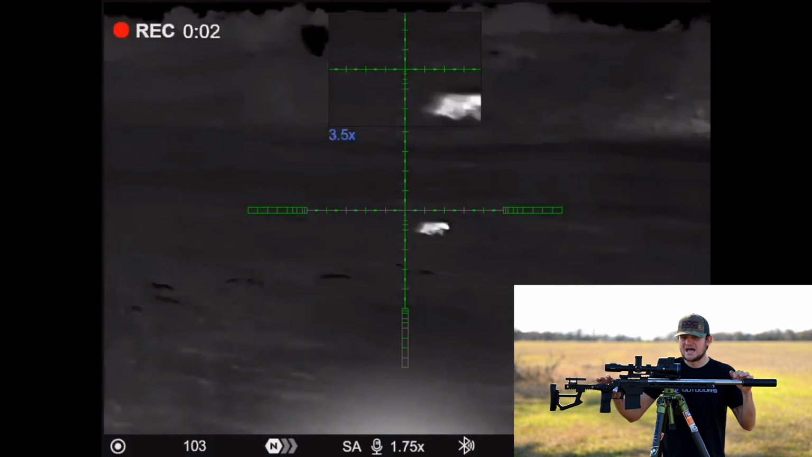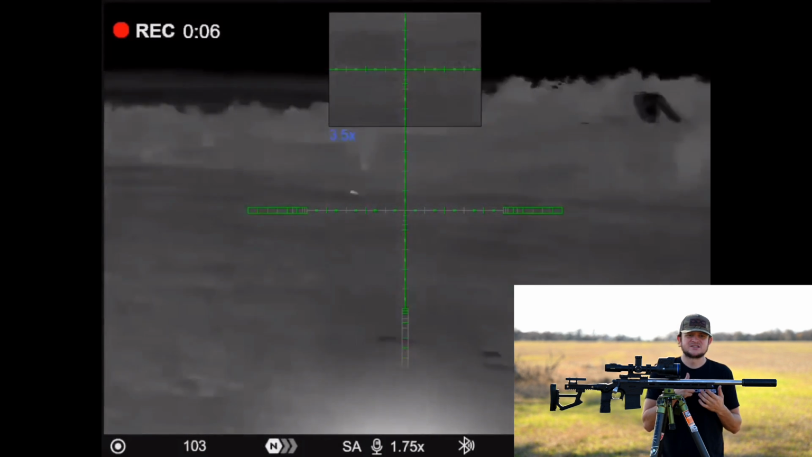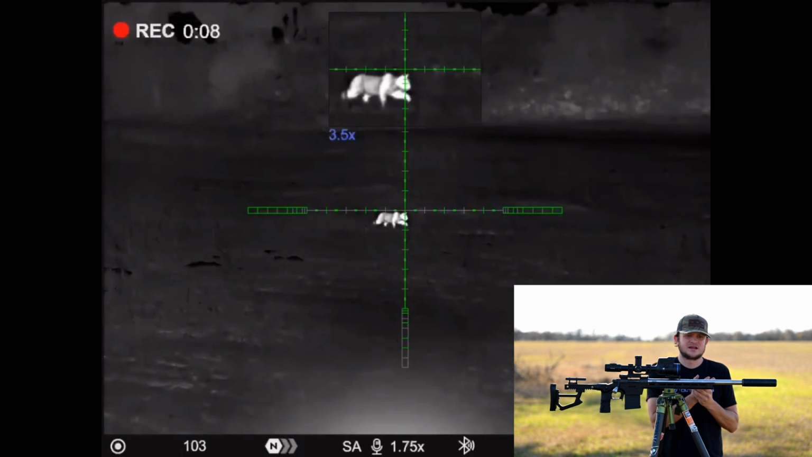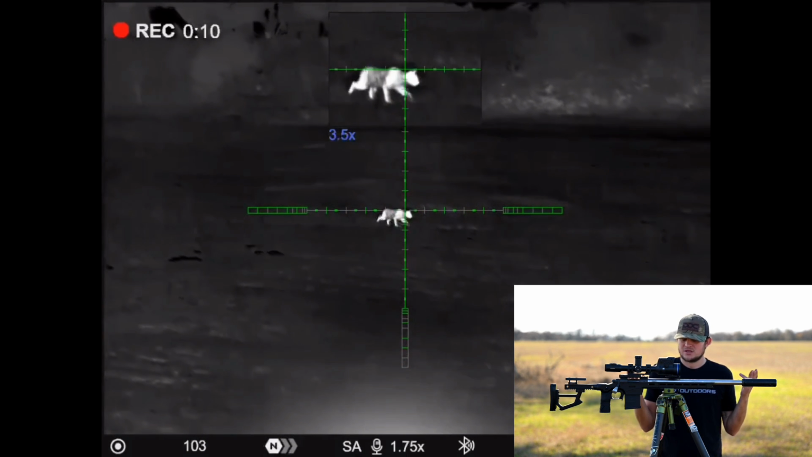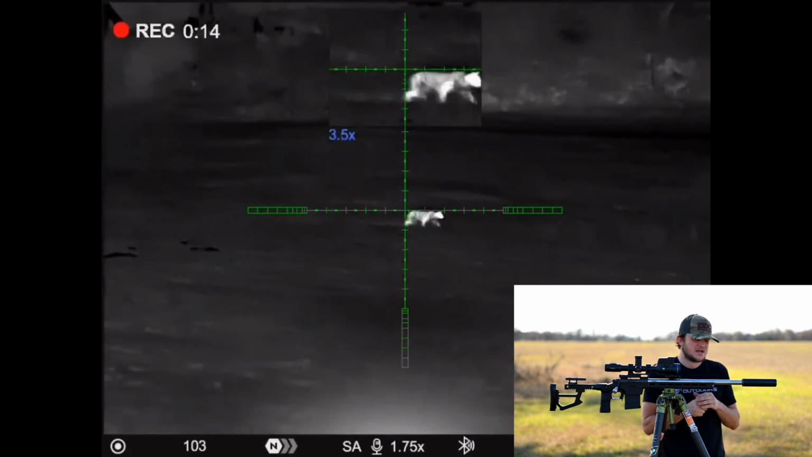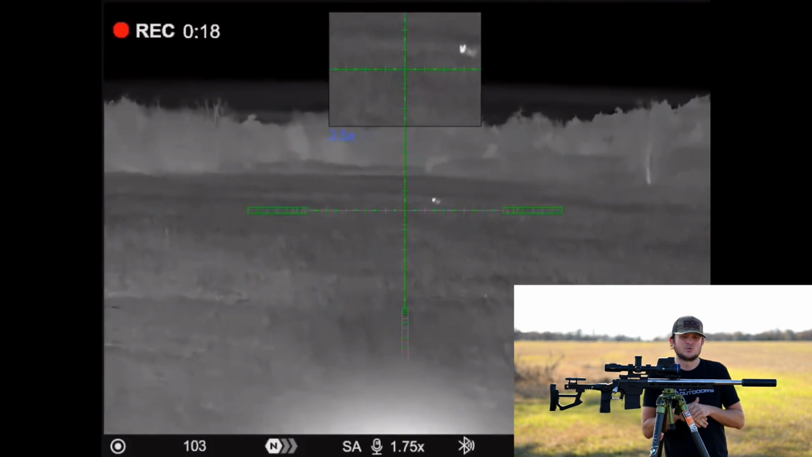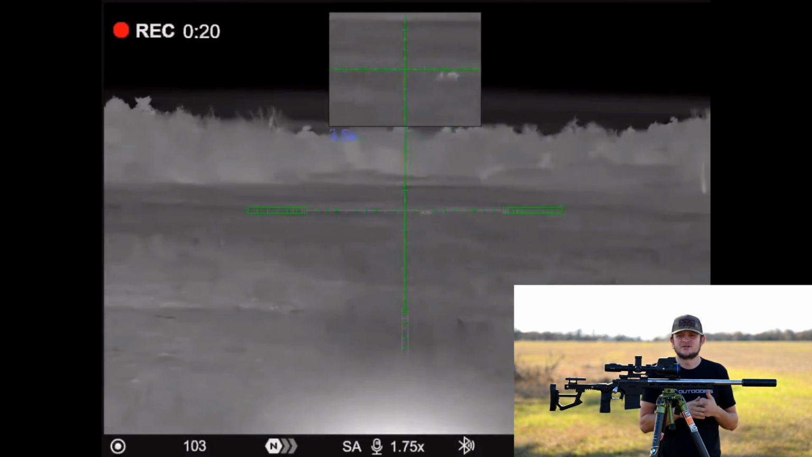I didn't use a chronograph. I don't have one. So what I did was actually just go off the box. On mine, I have a 20 inch barrel. I'm running 87 grain VMAXs. The box says like 3,200 feet per second.